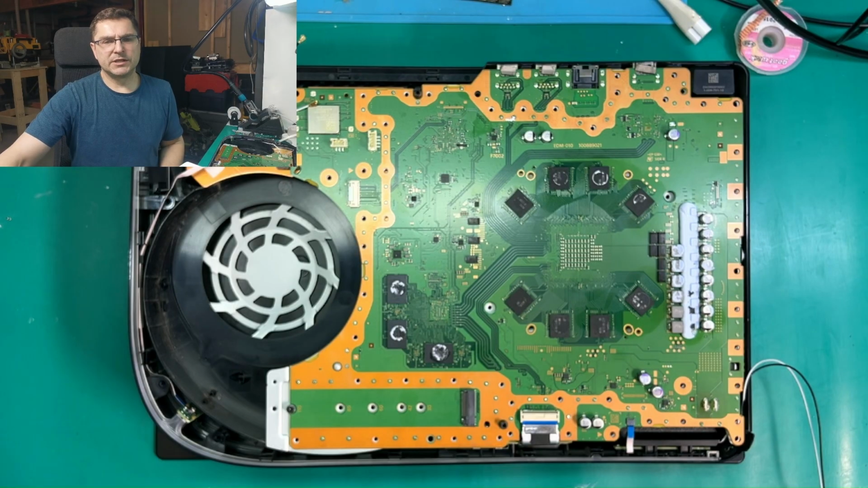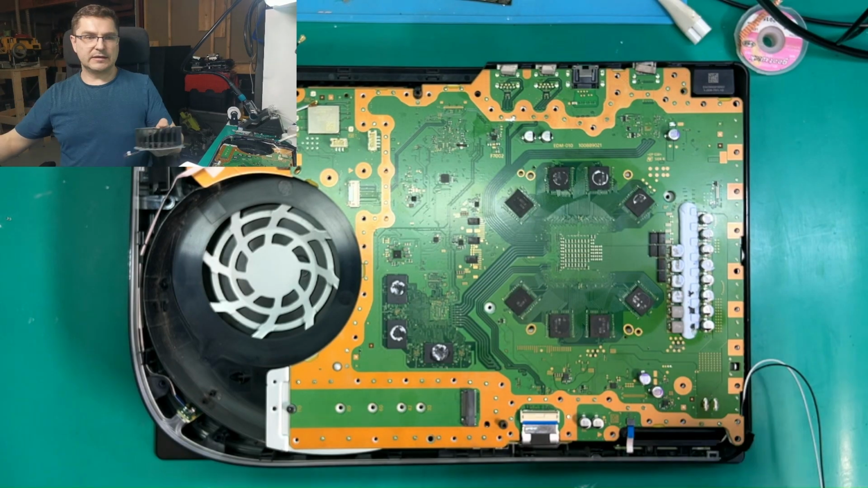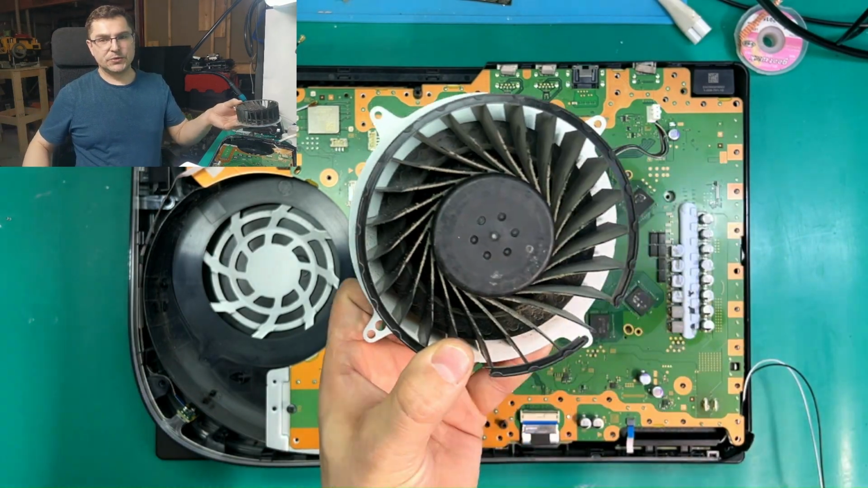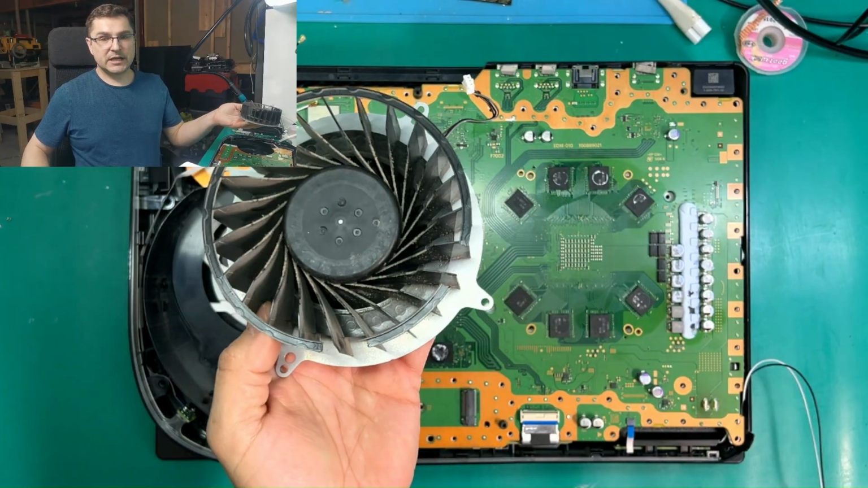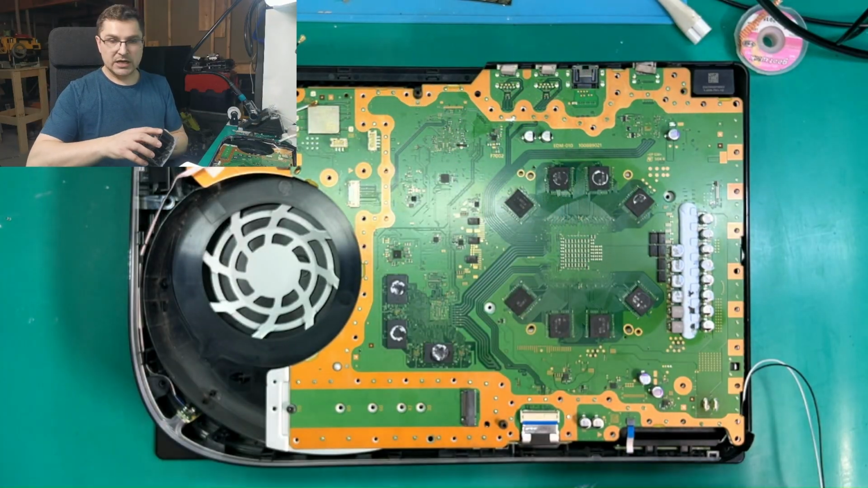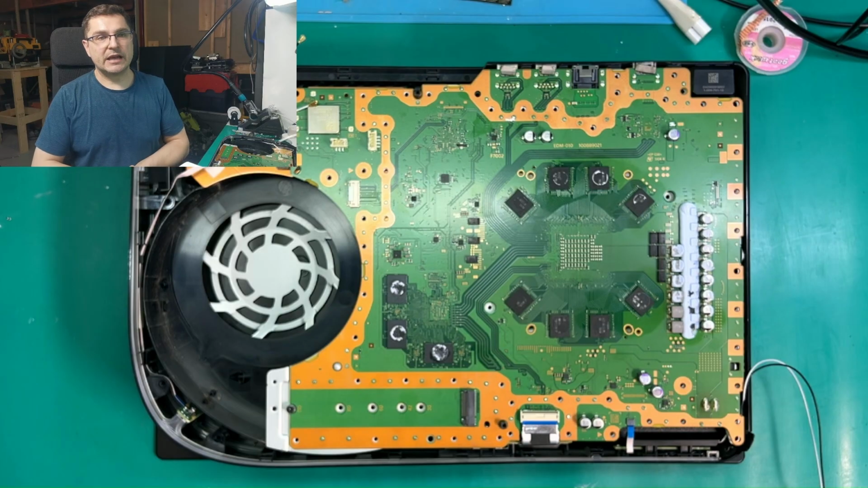I don't know why it didn't show up. So for now, again, I will have to get a new fan for this console. I will apply a PTM instead of that liquid metal, and we have another console revived.